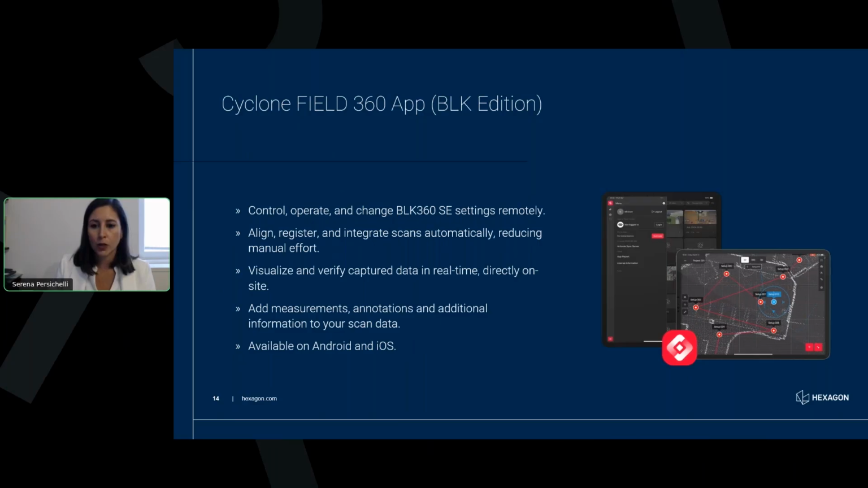So all the settings we saw before, the density, the LDR, HDR settings, they all can be controlled just by the app. That is very user-friendly, has an extremely good user interface. So it will take you literally minutes to learn how to use this app.